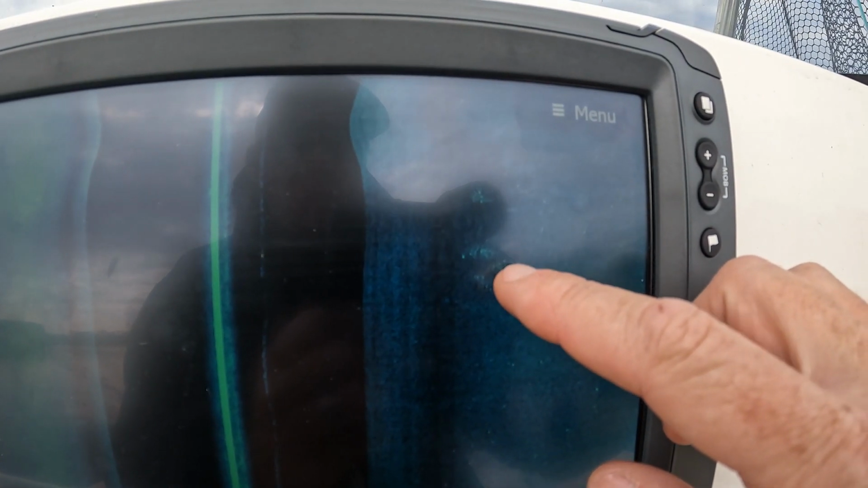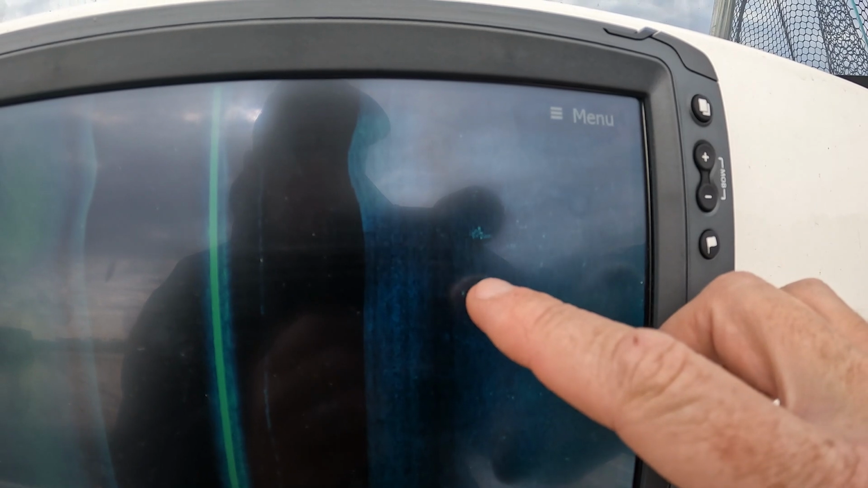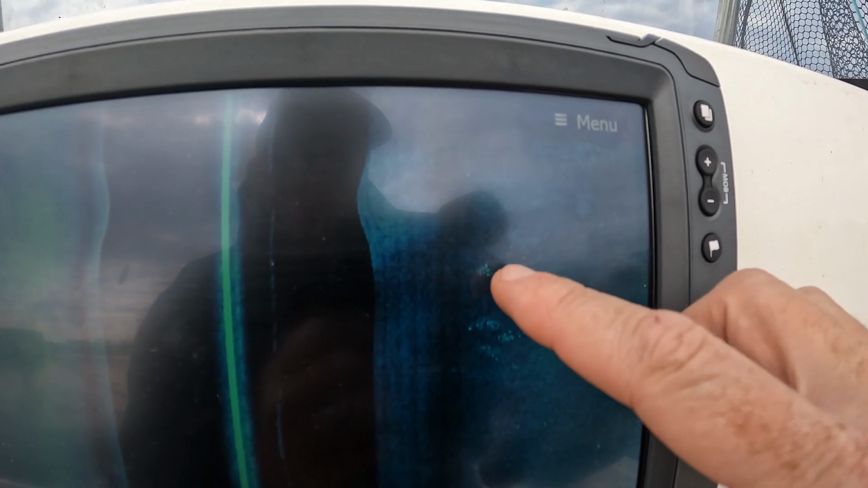There's some smaller fish, it looks like. There's some groups of some really small fish, maybe some bluegill or smaller crappie. Some scattered fish there. There's a fish.